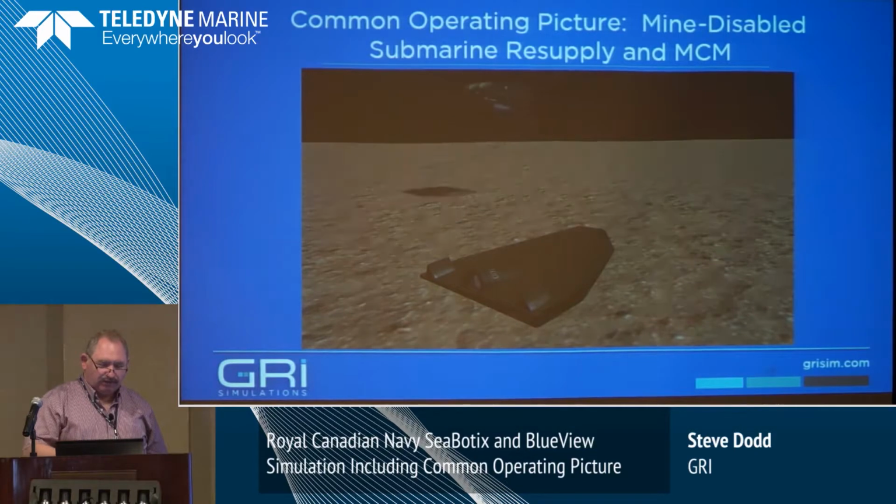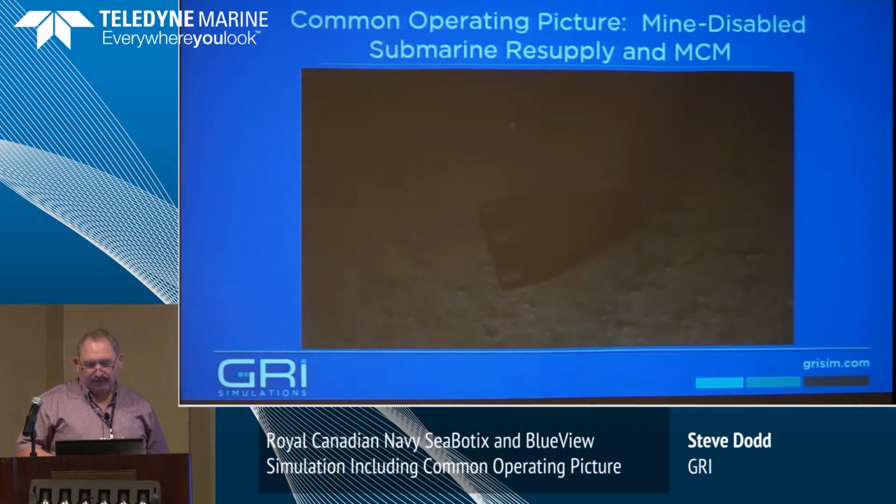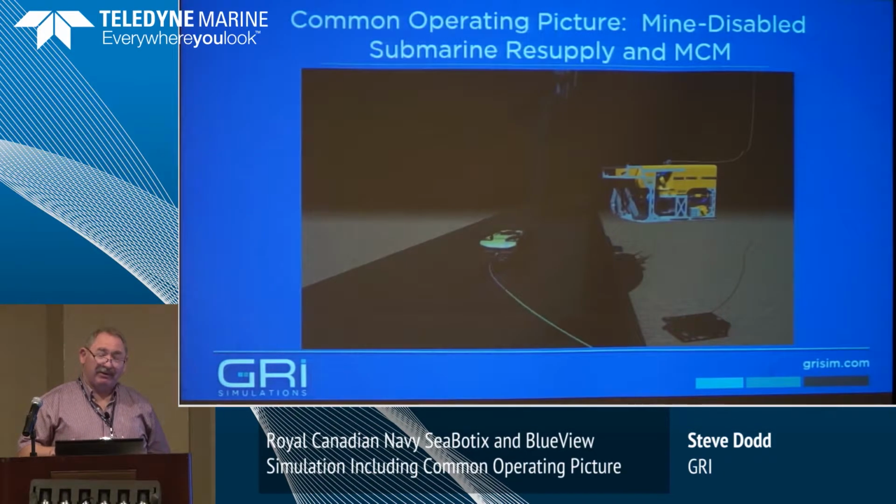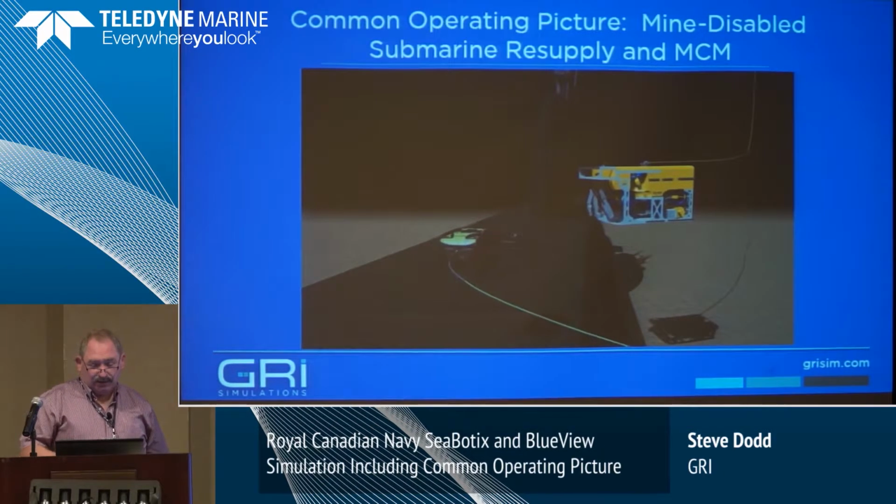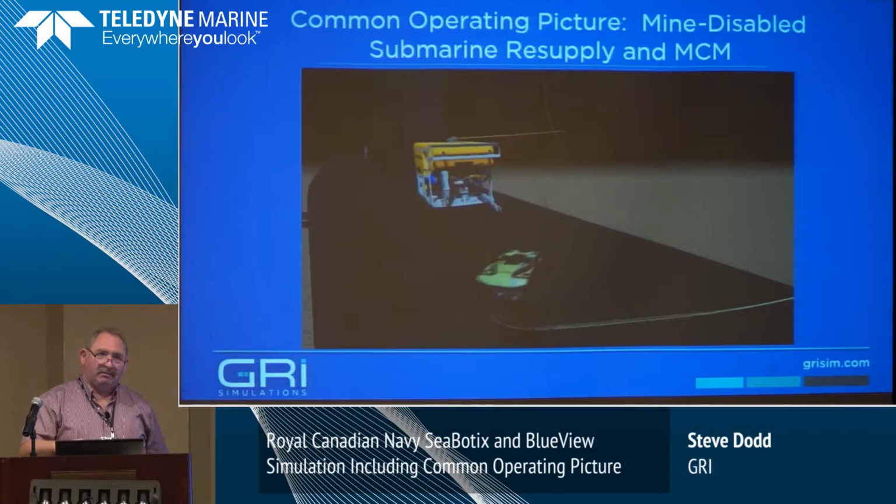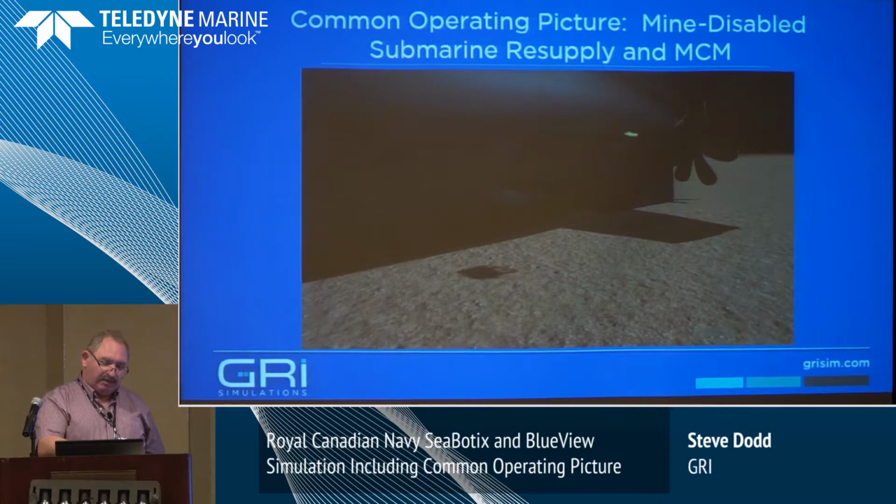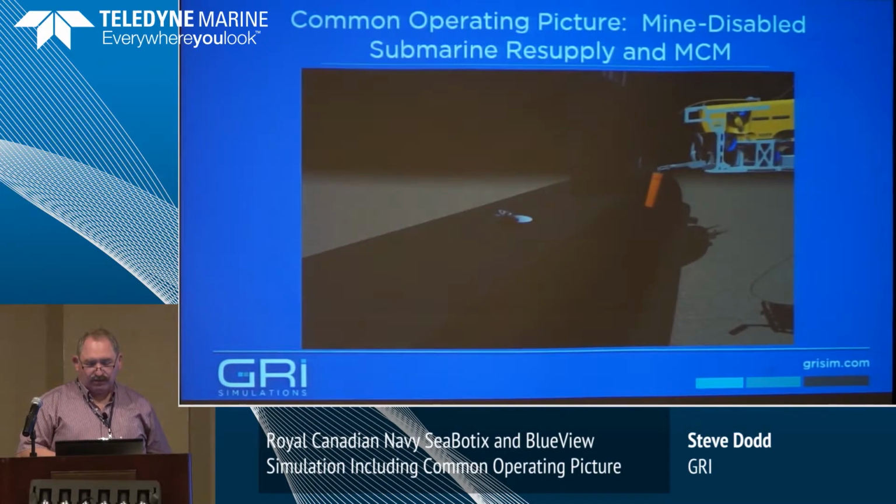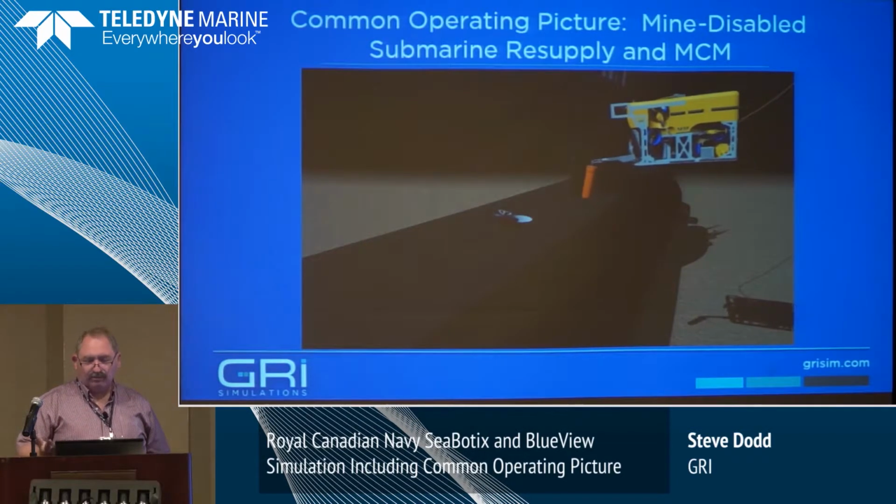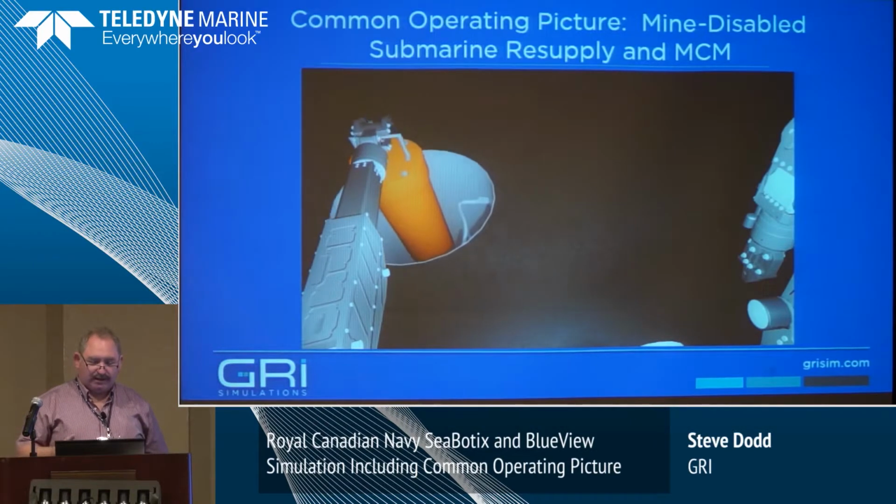Again, this is the instructor's view and the mine there. They like to film the demonstration stuff under very clear water. This is the instructor's view as well. The work-class ROV has actually got to undo the submarine hatch and then put a resupply pod in it. This LBV has discovered there's a hull that's been penetrated, so they have to resupply the sub and search for other mines as part of this scenario.